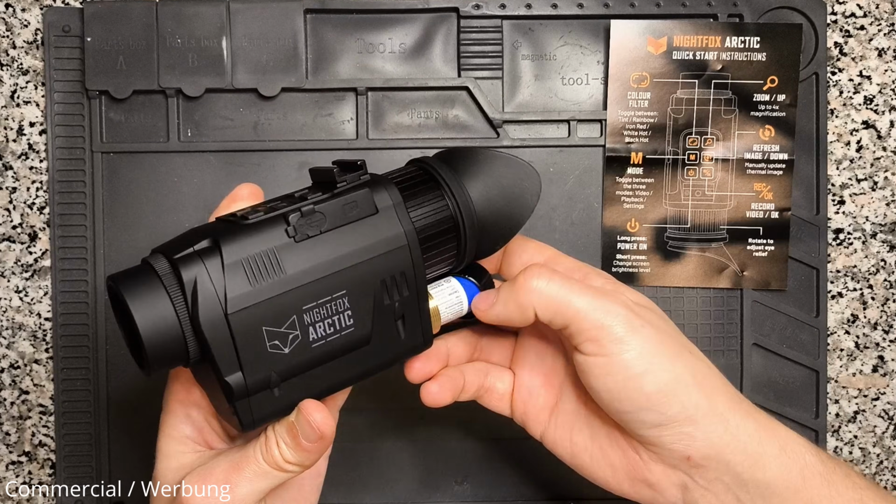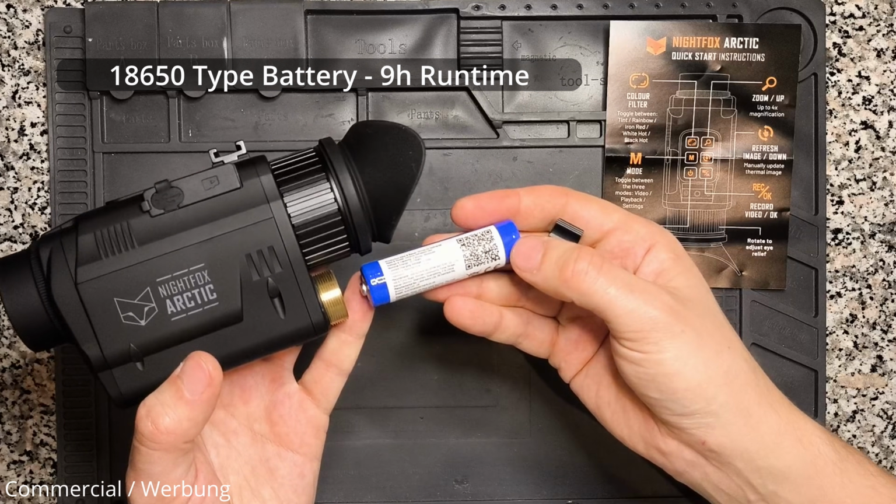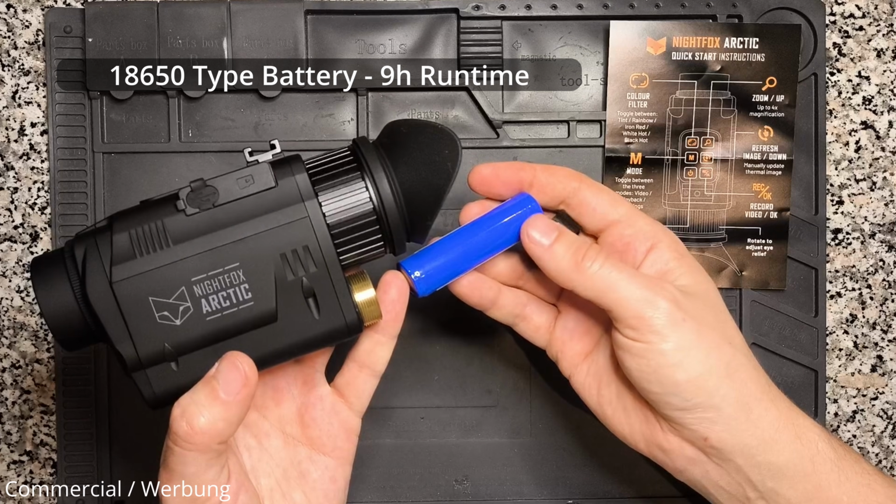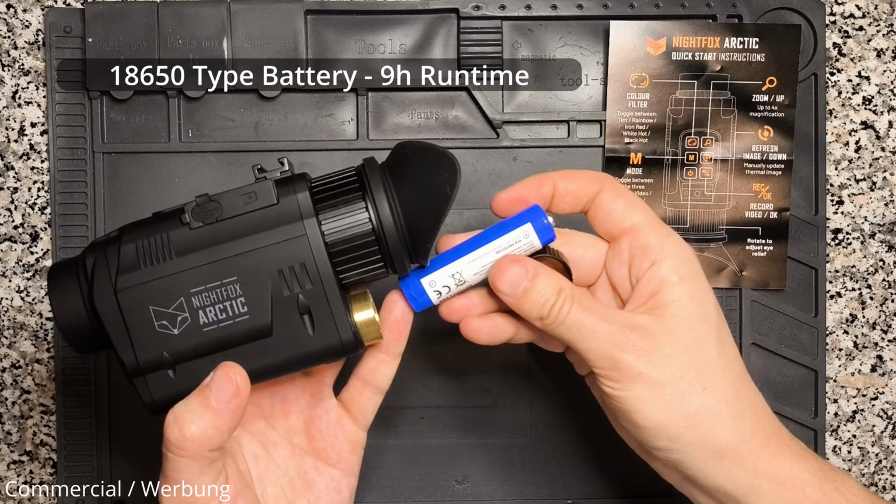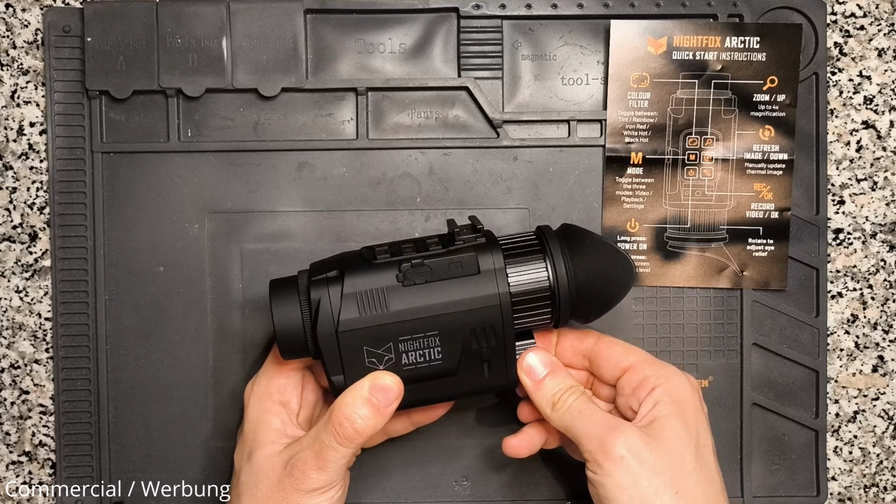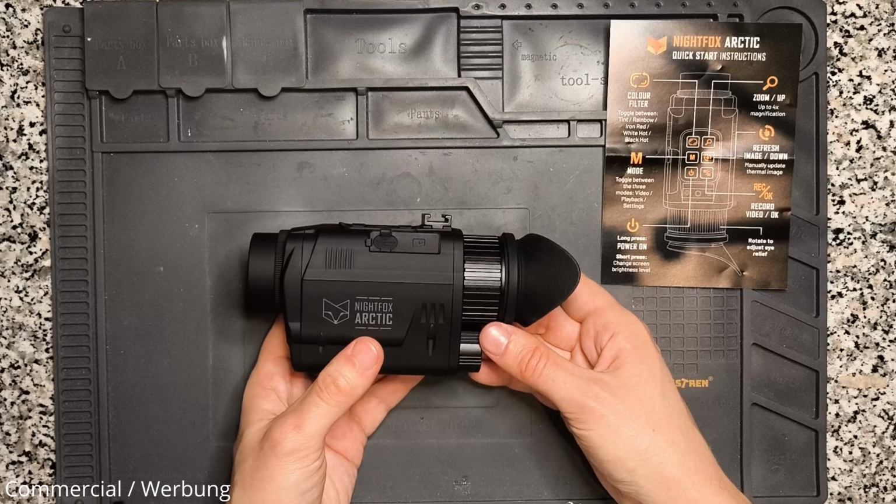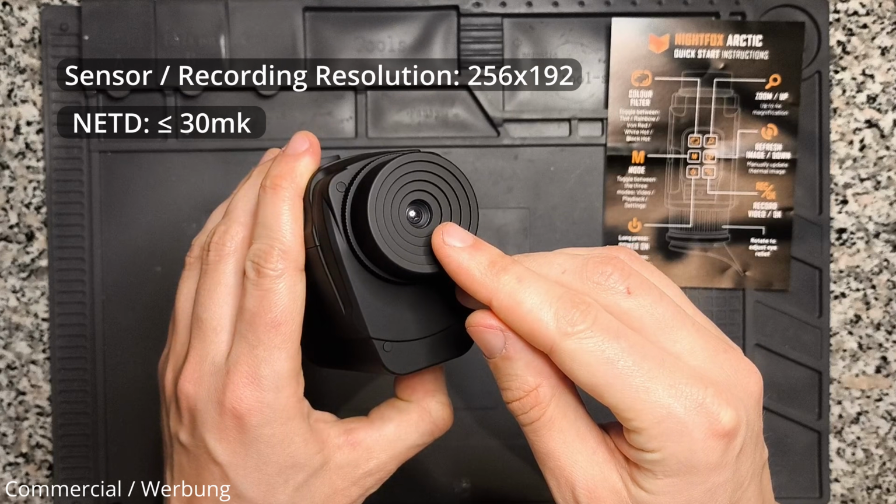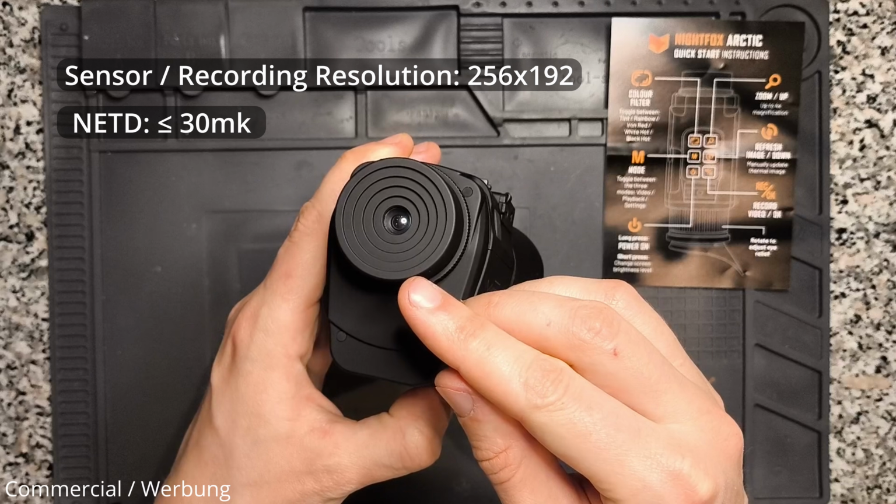Also cool, the design features a classic 18650 type battery as a power source, which are common in many other devices such as cameras or micro tools. According to Nightfox, you can expect a runtime of up to 9 hours. Very impressive. Keep in mind, the Arctic is not an actual camera as you know it from your smartphone or similar. The small sensor in the front receives heat radiation in the infrared spectrum and converts it to a visible image you can see on the screen with your naked eye.